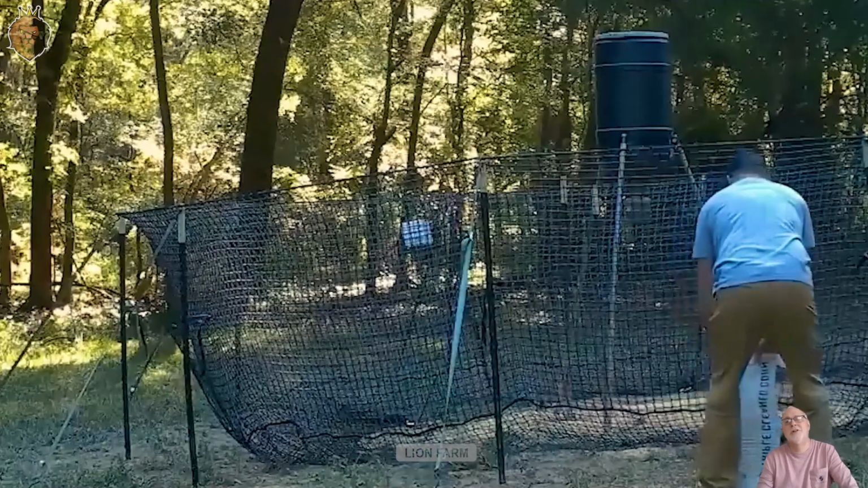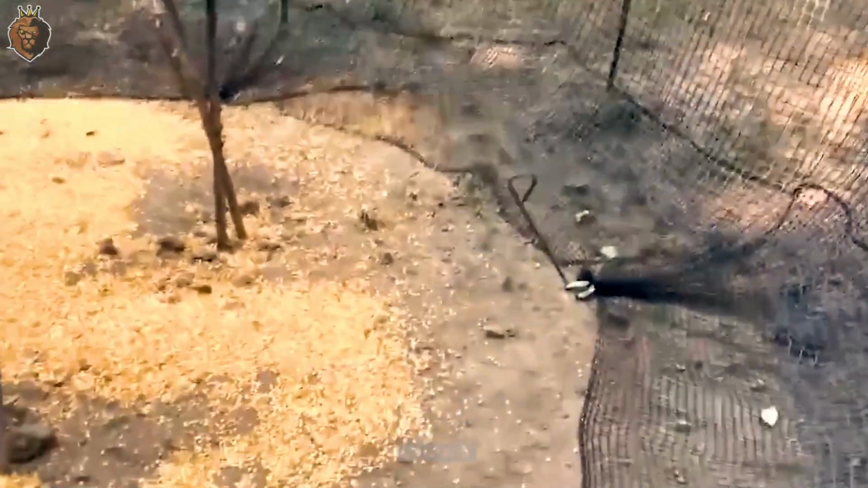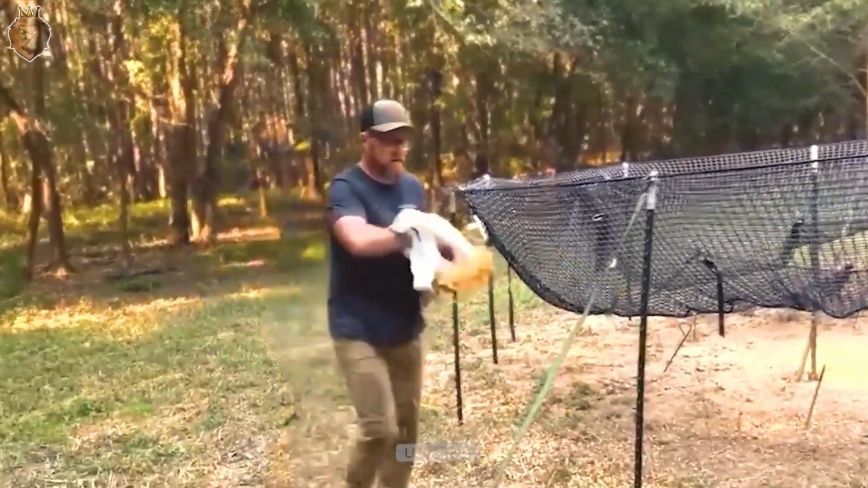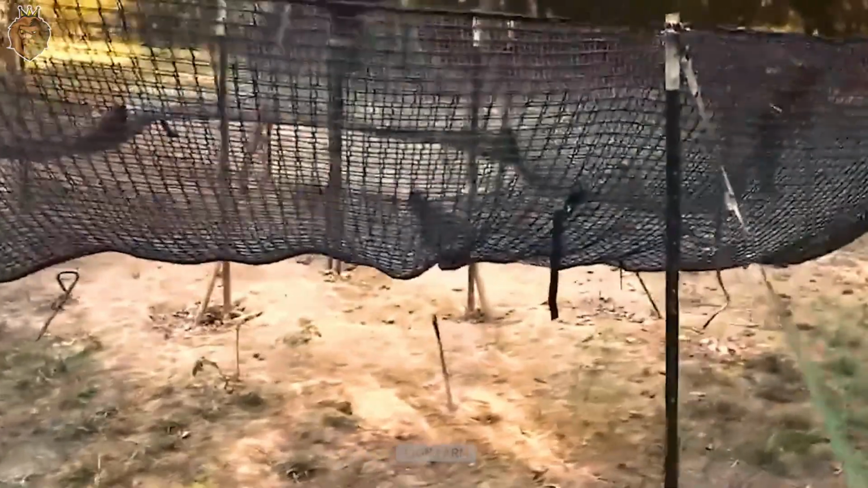The bait preparation process begins with a 20-liter container. Fill it about 2/3 full with corn, then add gelatin and probiotics. Next, pour in water until it covers the corn by at least 5 cm. Ferment the mixture for 5 to 7 days, placing it in a sunny area to accelerate the fermentation process, making it more attractive to wild boars.